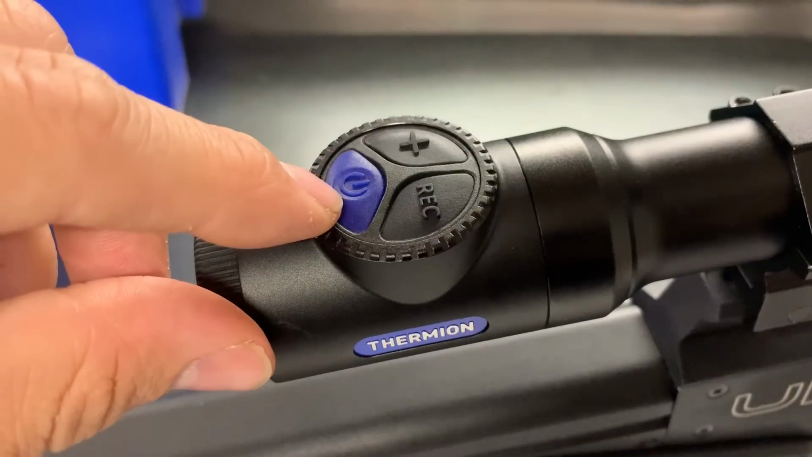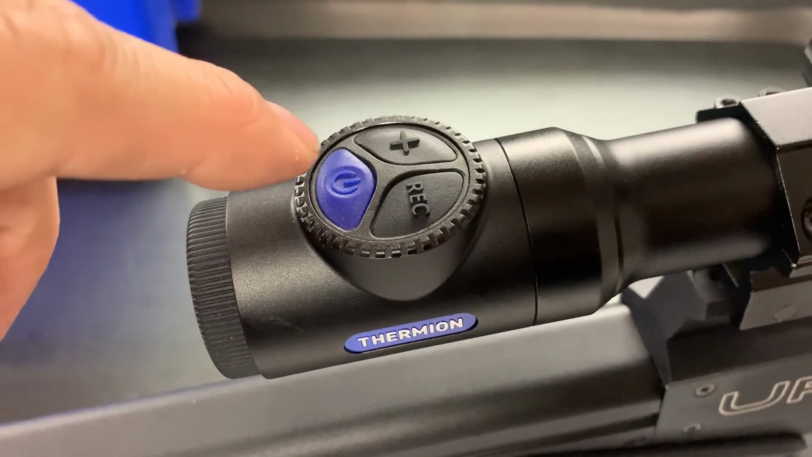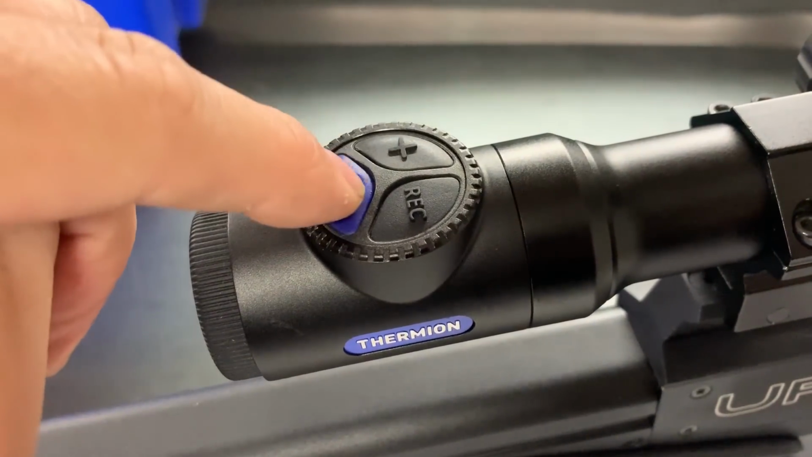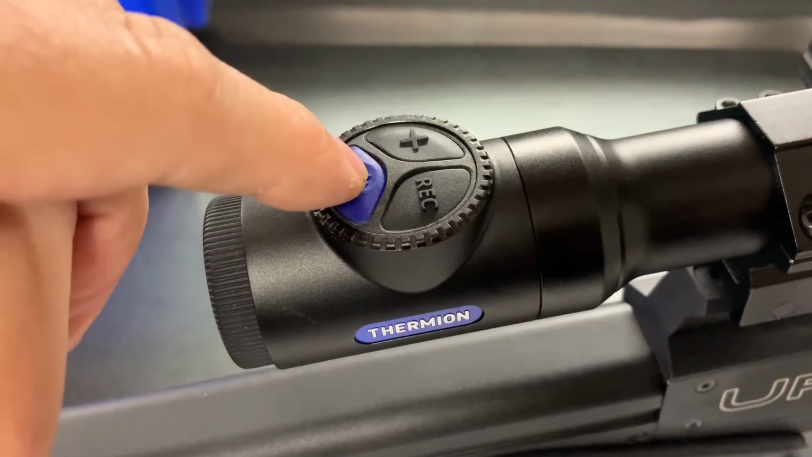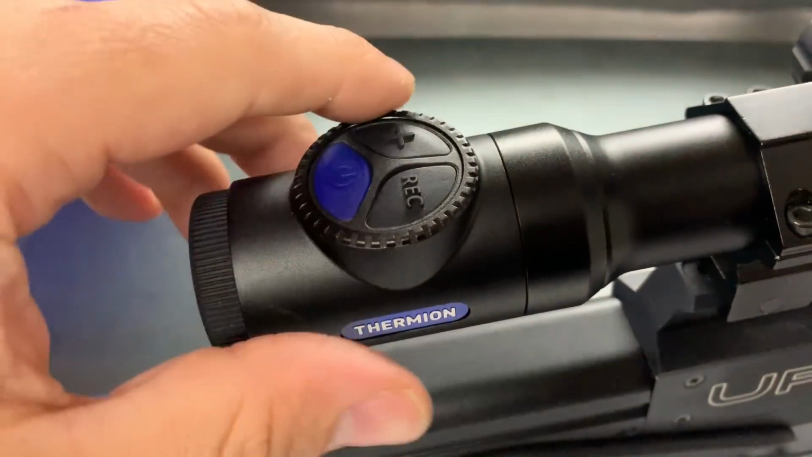This one powers on the unit, and it powers on instantly now. It also, press it once while it's on, it calibrates the unit. Press it again, and keep it in for a second, and it'll turn the eye display off. Keep it pressed in for longer, and it'll turn the unit off.